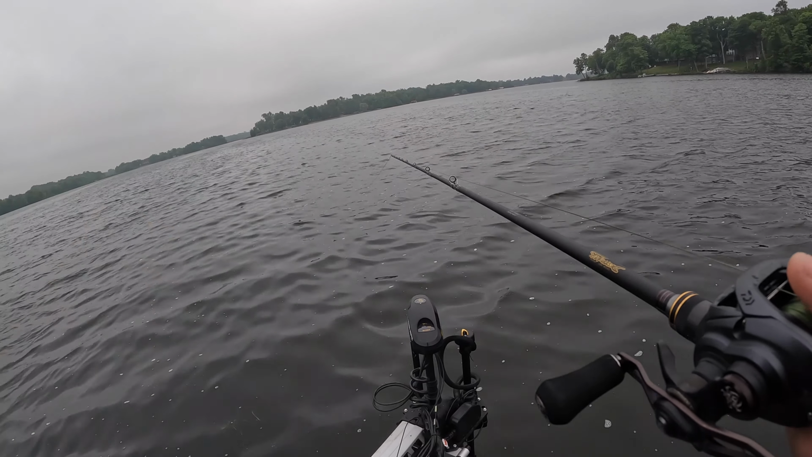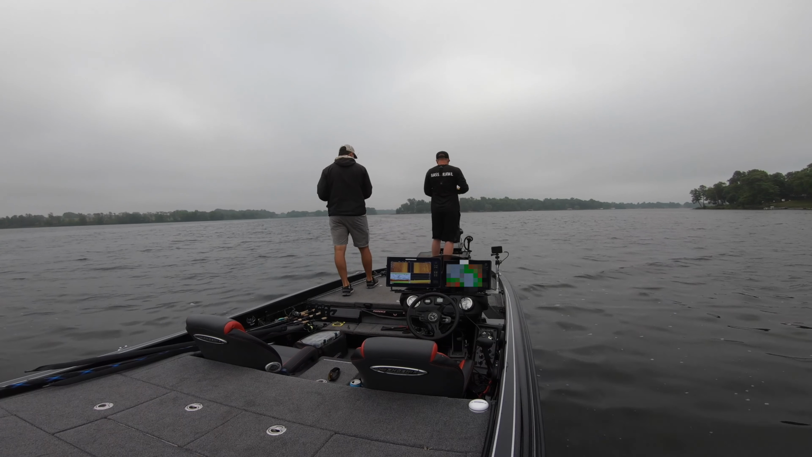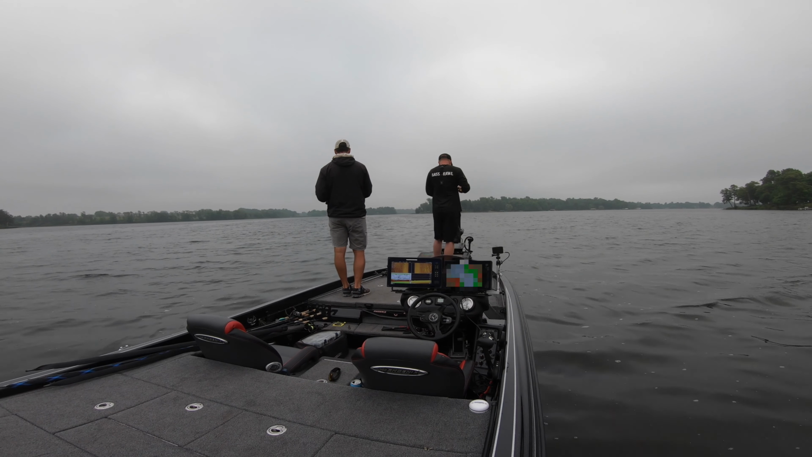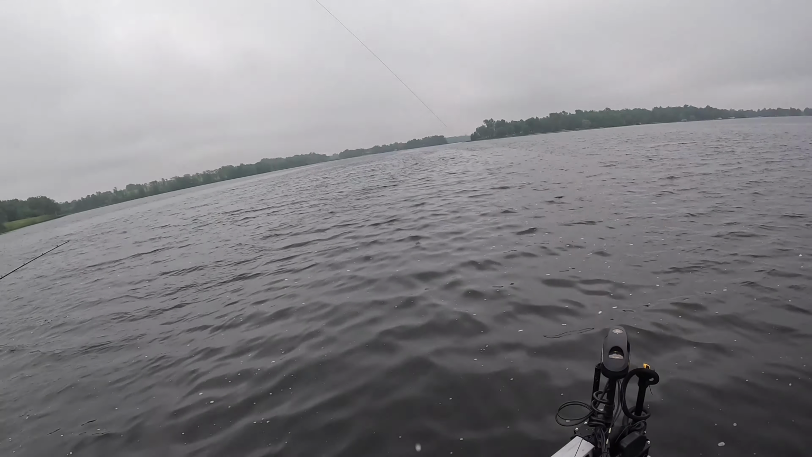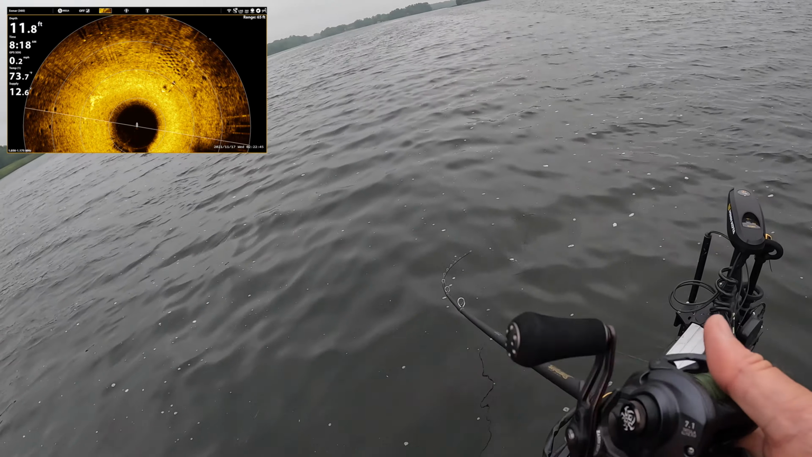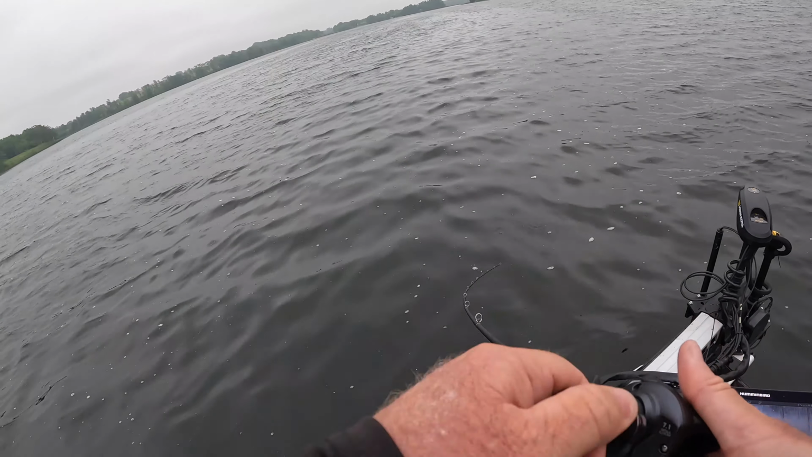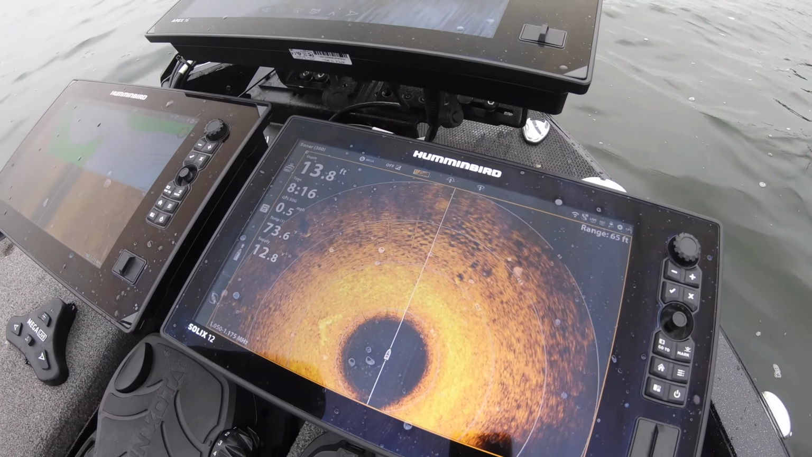There's sunfish beds there. Oh yeah. Oh, I cast right to that patch of bluegill beds. That thing just rocked that jig.